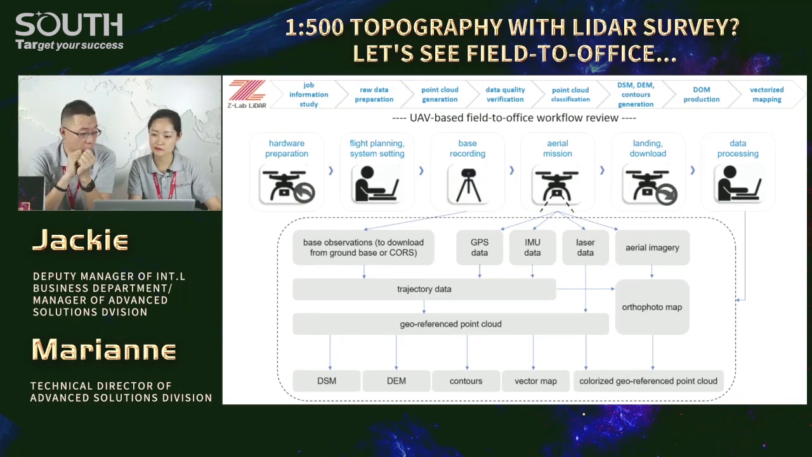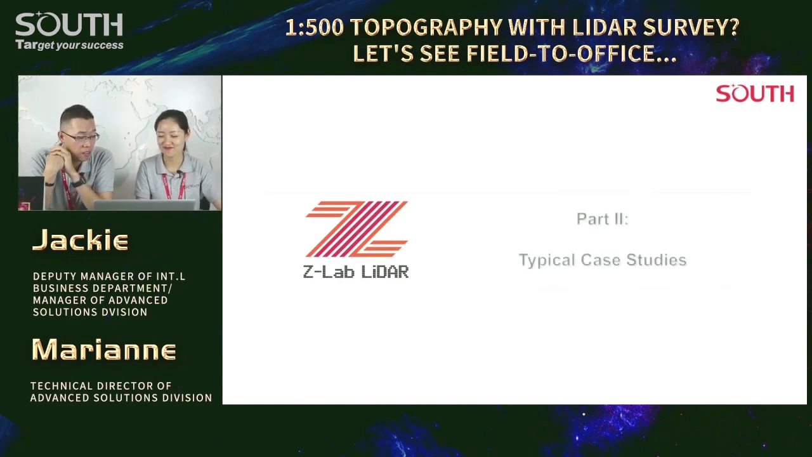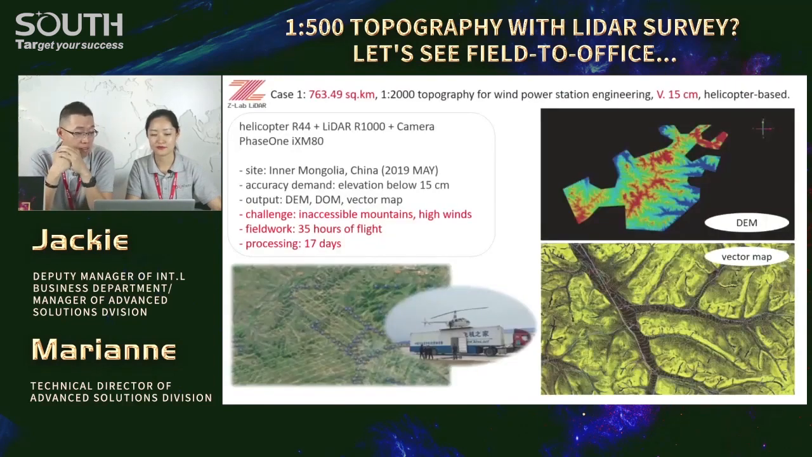First one, 1 to 2000 topography for a large infrastructure, wind power station engineering, Inner Mongolia, China. 763 square kilometers. We accomplished the whole job within 30 days. Much faster than expected by the employer. They gave us 45 days, but we did it in only 30 days. Helicopter based.